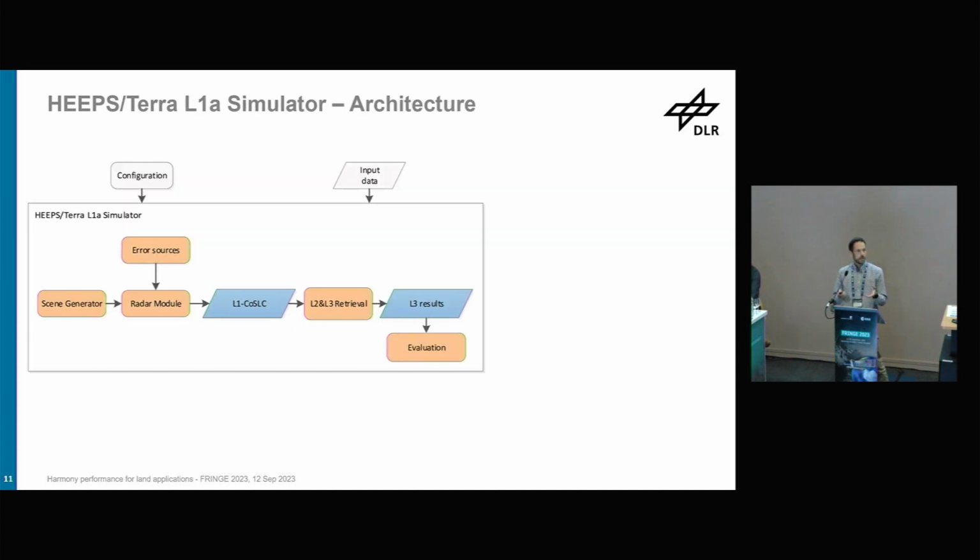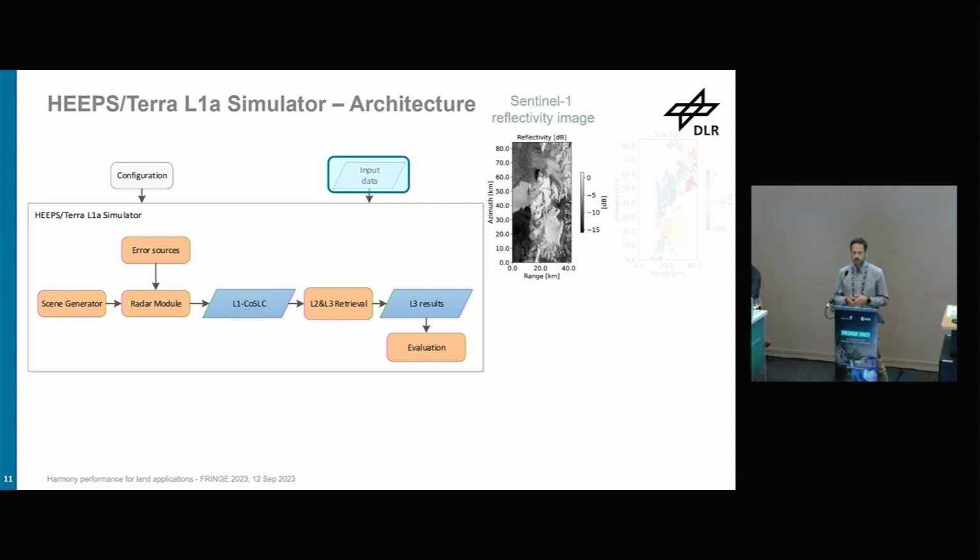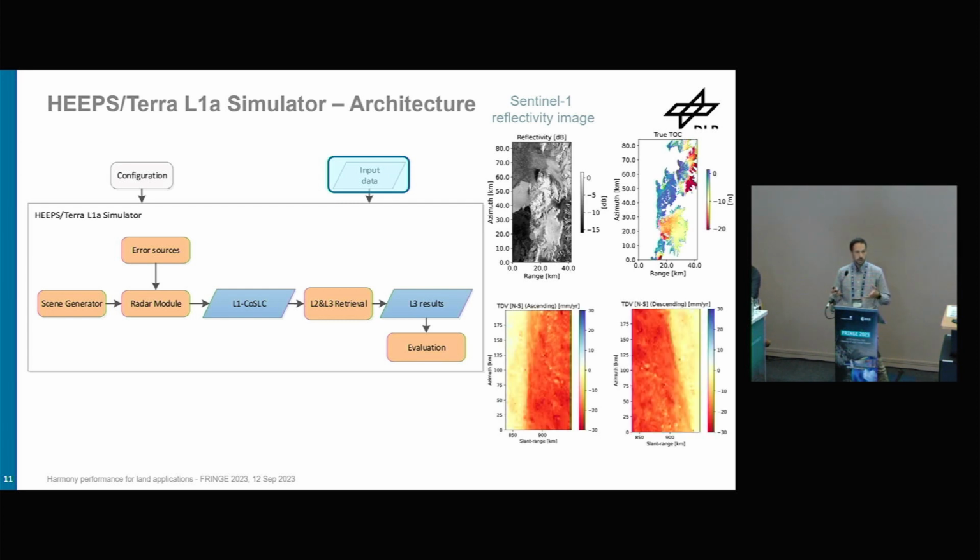So first I give a fast overview of the simulator. Here you have the simplified block diagram, starting with the input data. We are trying to use as many real data as possible, for example, reflectivity images from Sentinel-1, also true topographic change measures, in this case with TanDEM-X. This is over the Antarctic Peninsula, provided by NBEO.